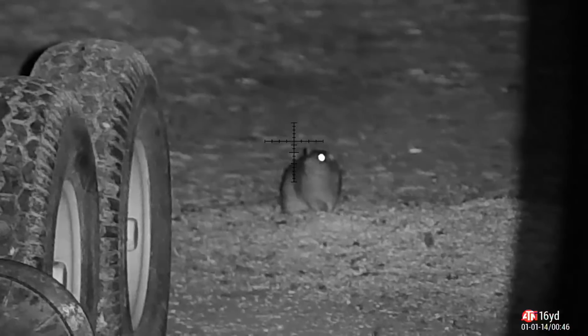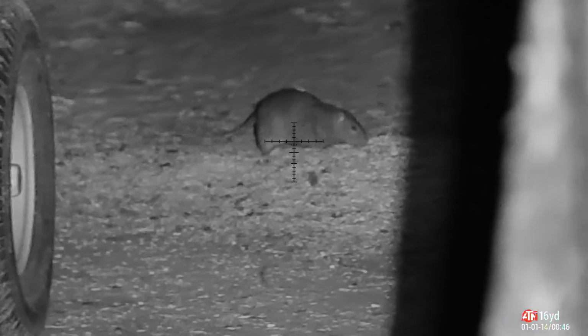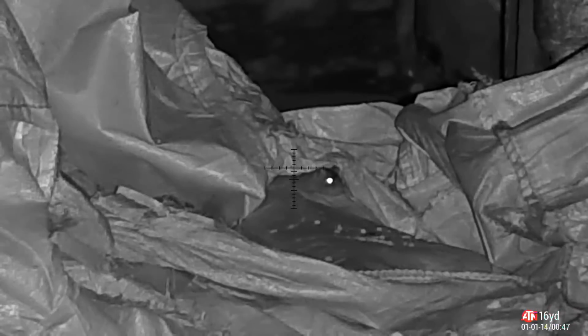Next one has no shot on him, but if you look, he's lost a right eye. You often see that with rats when they've been fighting, they lose eyes and ears. This is back in the grain store where I shot the other two earlier on. And again, climbing around on the bags, making a racket, doesn't do you any favours. It does do the farmer some favours, however, in that he gets one less rat to deal with.